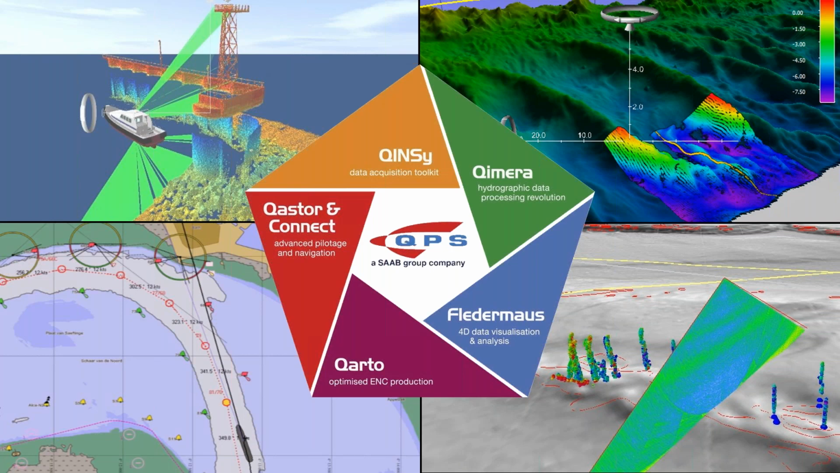Somebody asked, is the flexibility of this feature management also going to be rolled out to Fledermaus? That's not currently in our plan, but what you can do with this feature management add-on is use it with Qimera Clean. Qimera Clean lets you bring in dots and grids, and you can validate your dots. You can't do any mathematical reprocessing, and it's at a lower price point compared to Qimera.